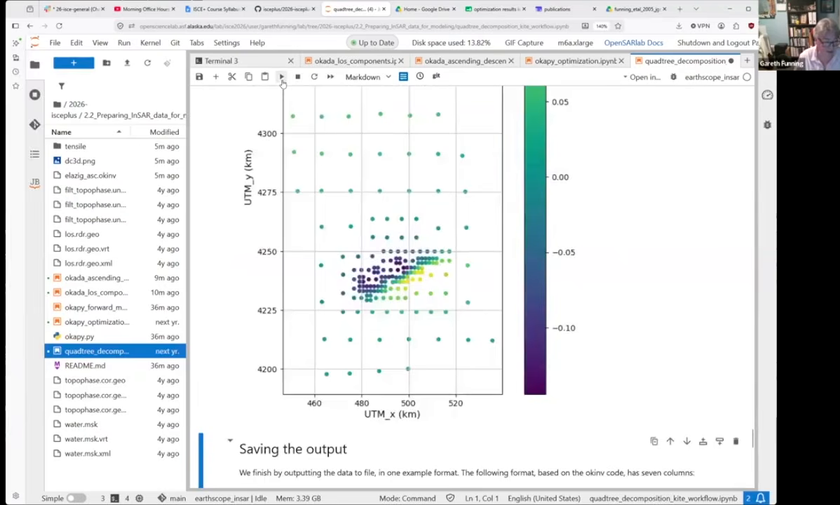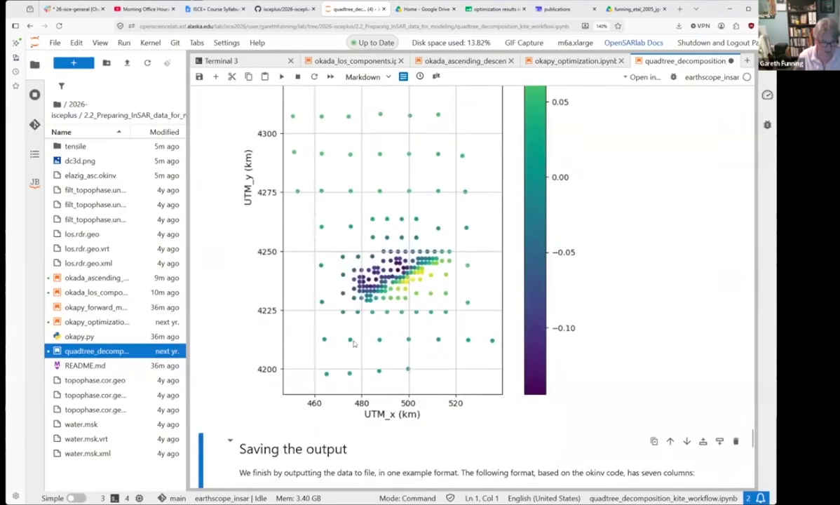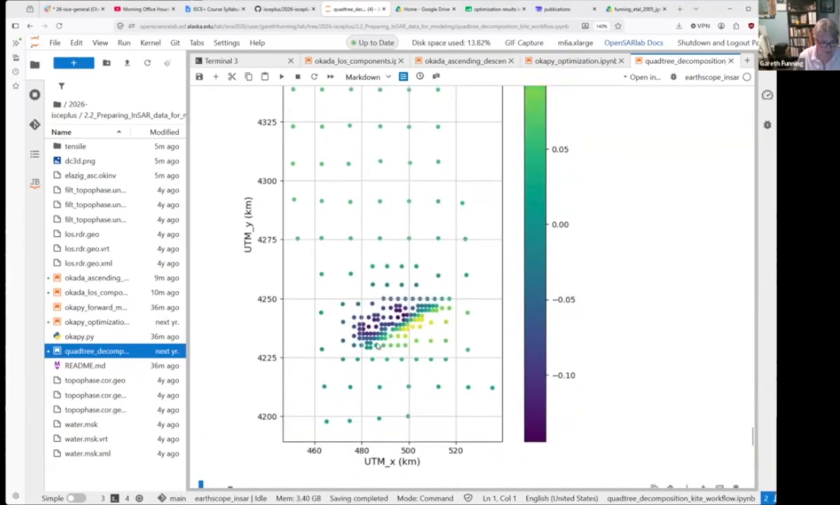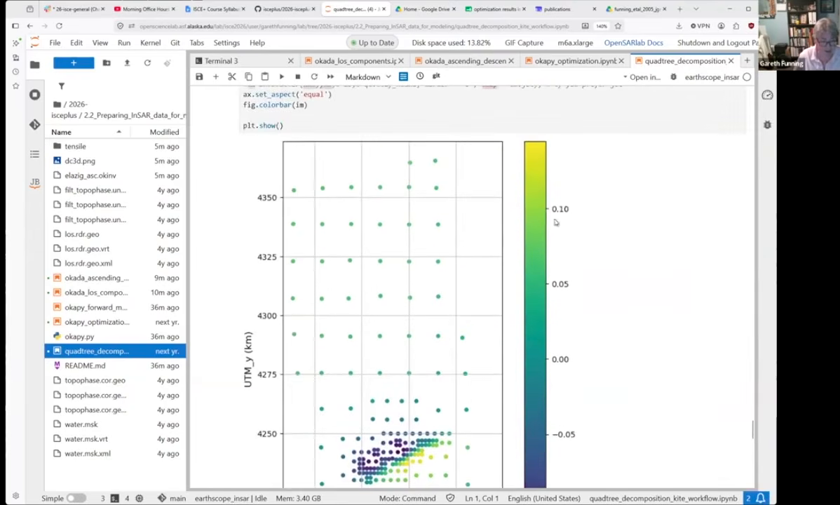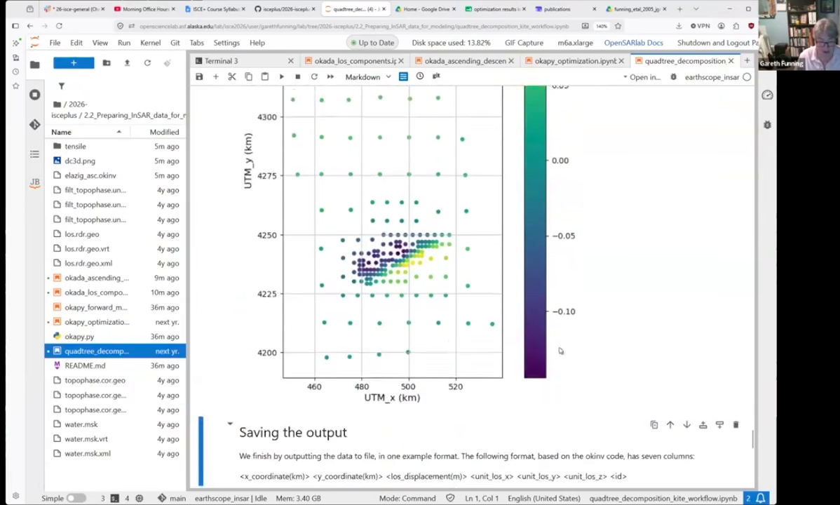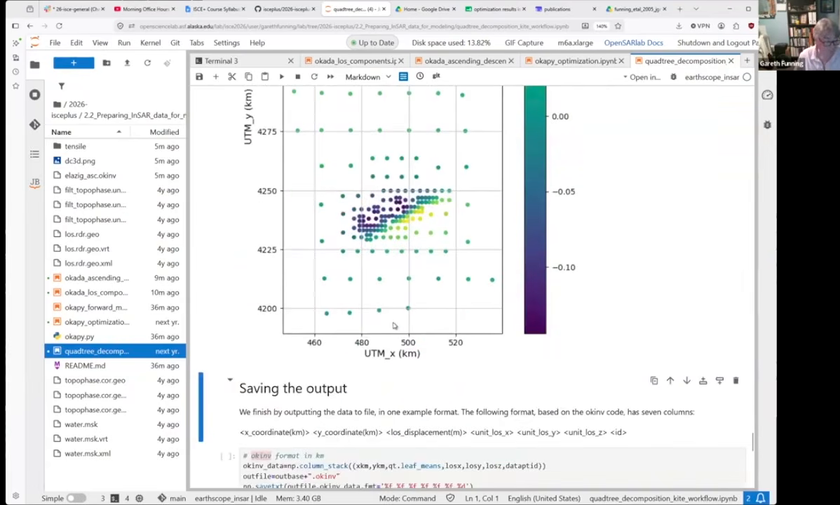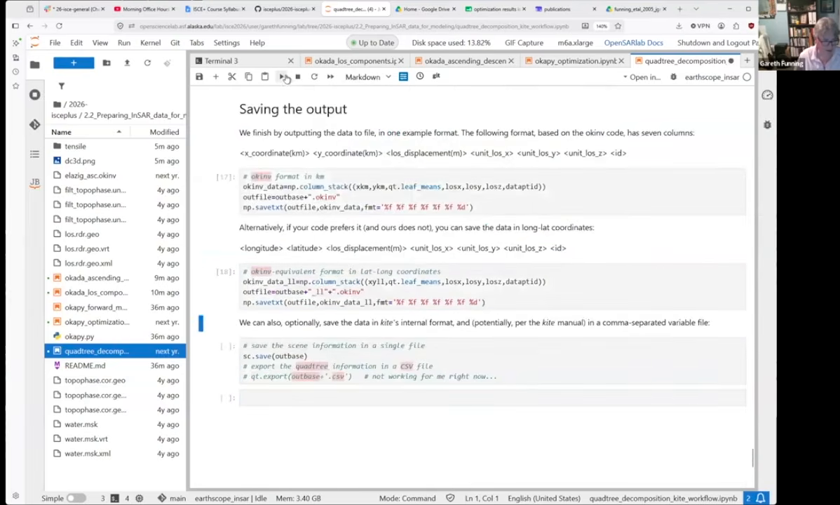So in the end, we have a bunch of points in UTM coordinates. I'm going to use UTM kilometers here. You can see X and Y in kilometers. We have locations of points within that XY grid. They have displacements associated with them in meters. And each of these points has a line of sight vector associated with it, and we save that to a file here and here and here.